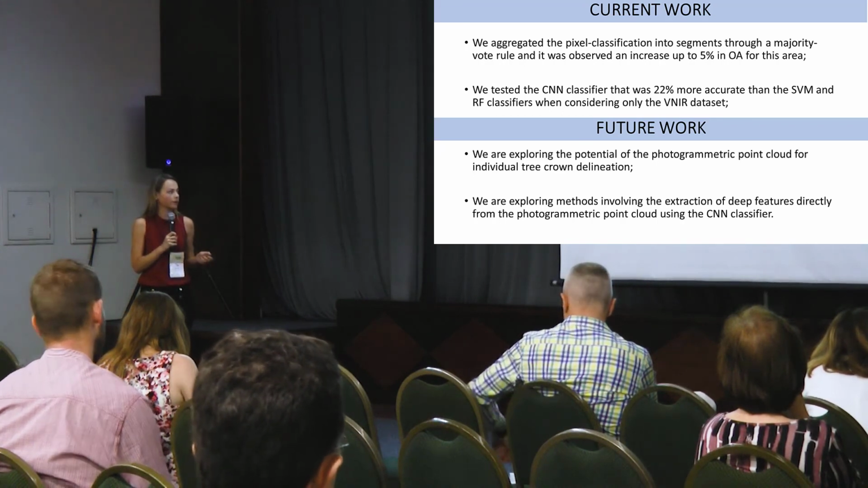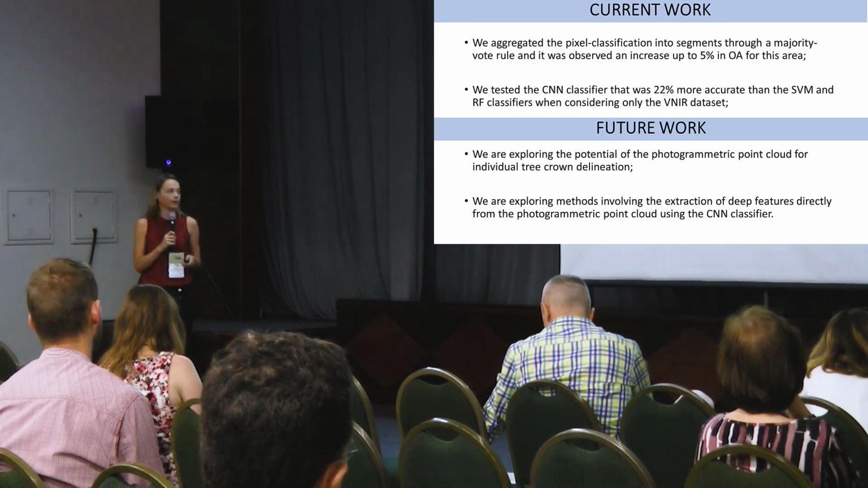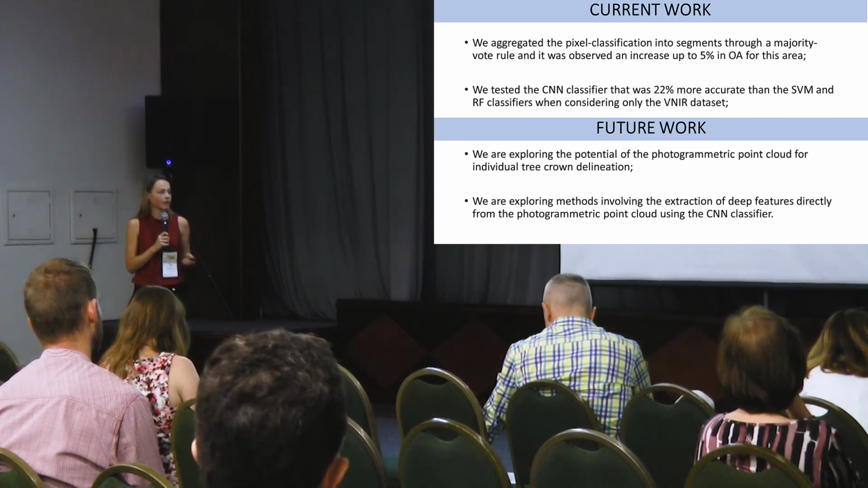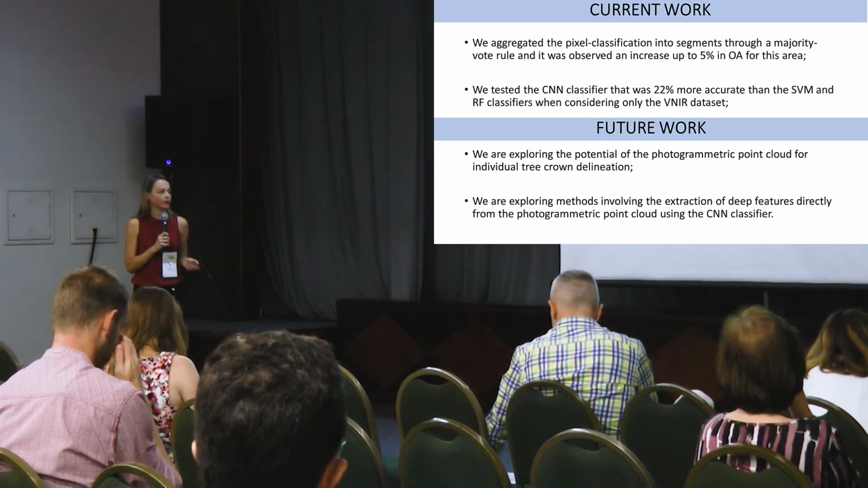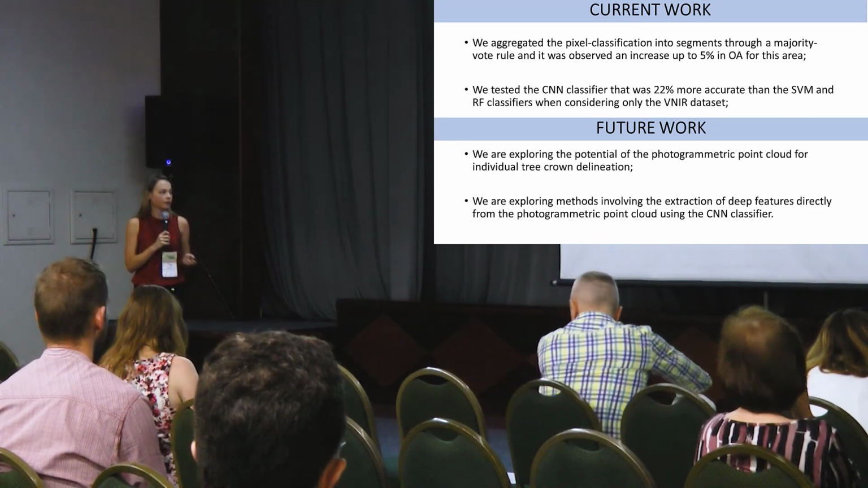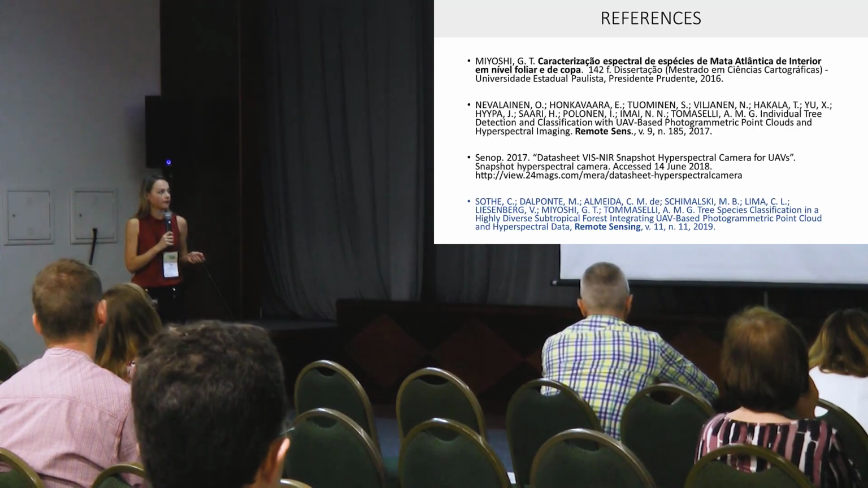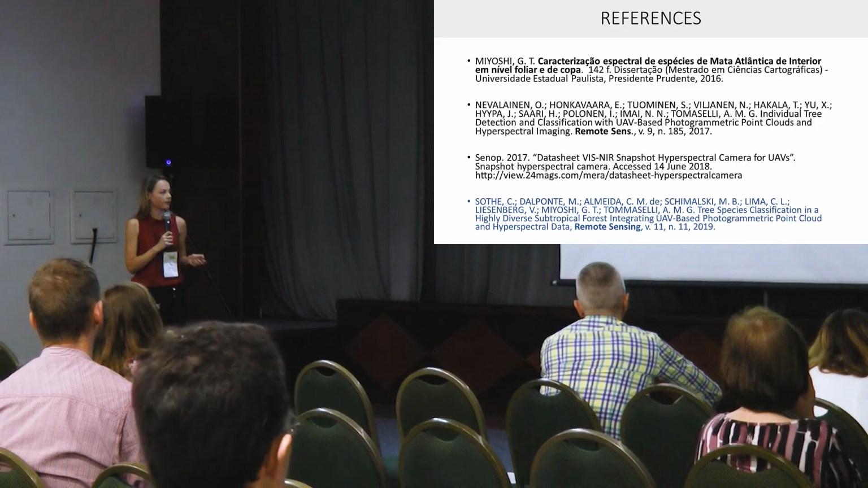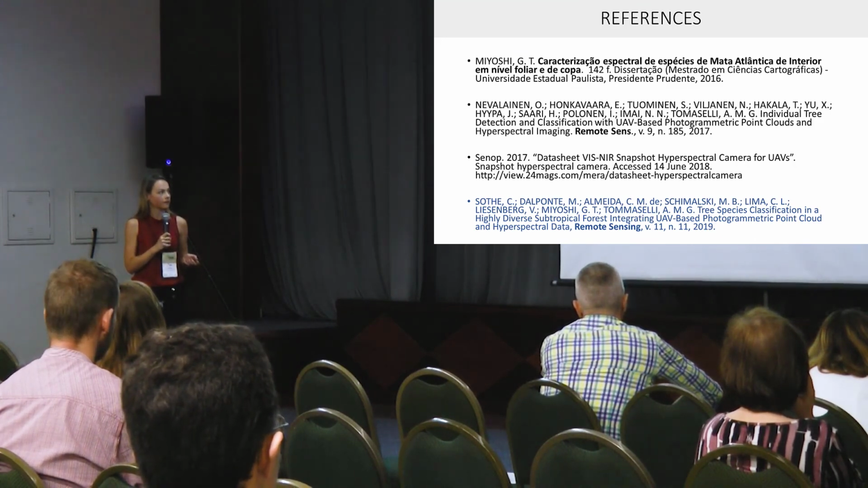And for future work, we are exploring the potential of the photogrammetric point cloud for individual tree crown delineation, and also some methods involving the extraction of deep features from the photogrammetric point cloud and using the convolutional neural network classifier. And this is the reference, and this paper contains more information about this research.